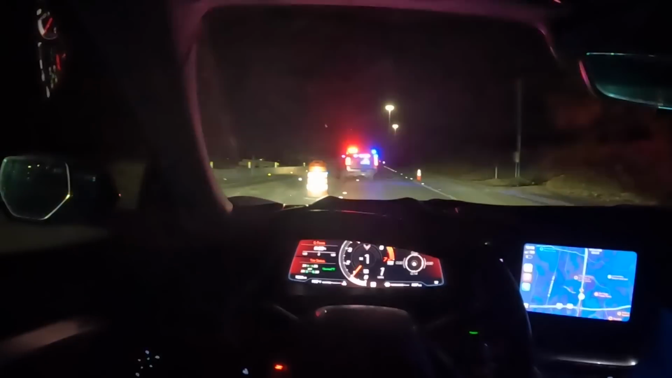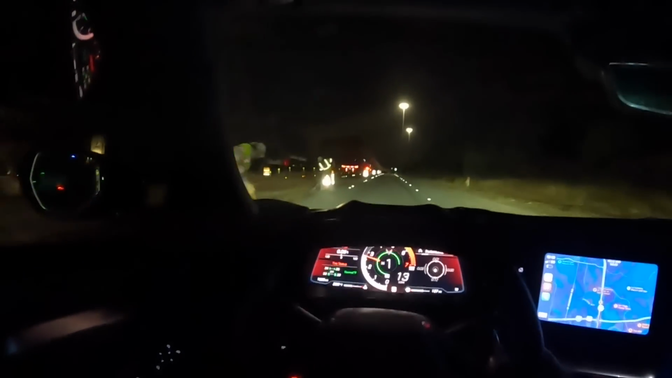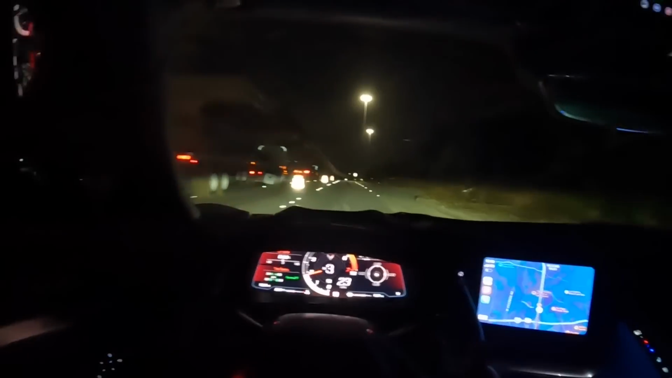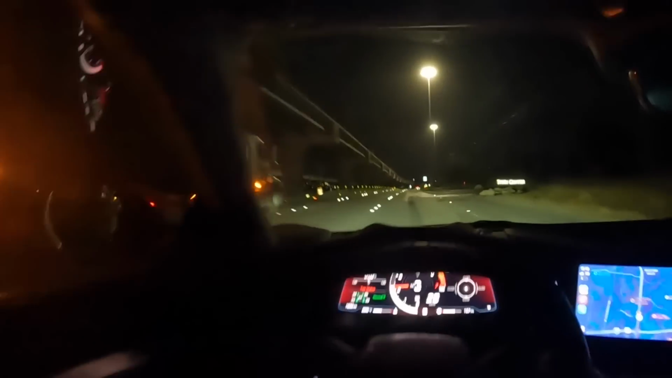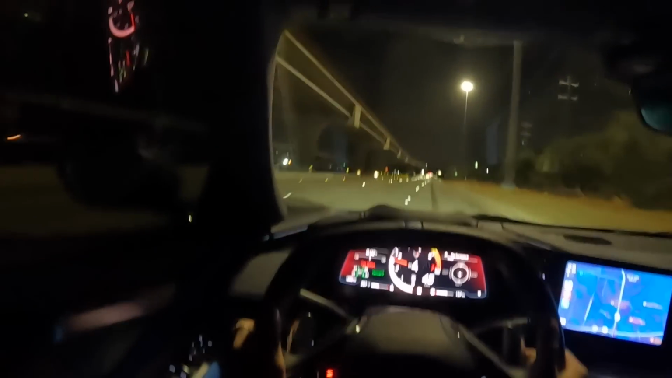Wait. Am I tripping? What is going on? I'm bugging right now. There's a new highway going up and everything. This is the trippiest drive I've ever been on. Is that a highway entrance? Bro, should I?